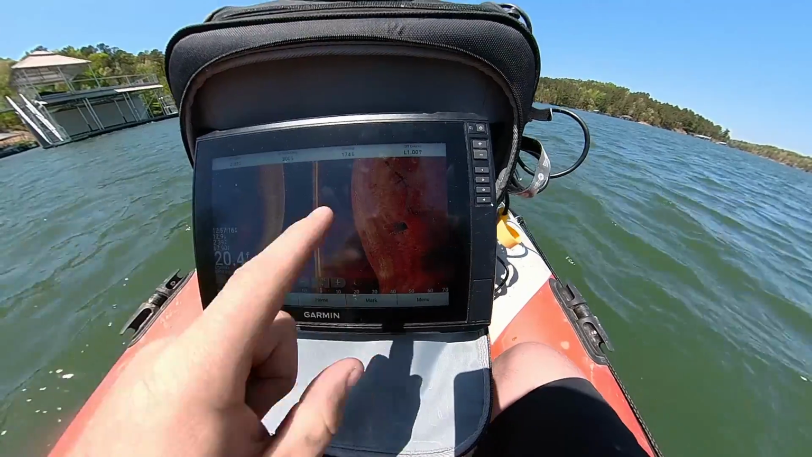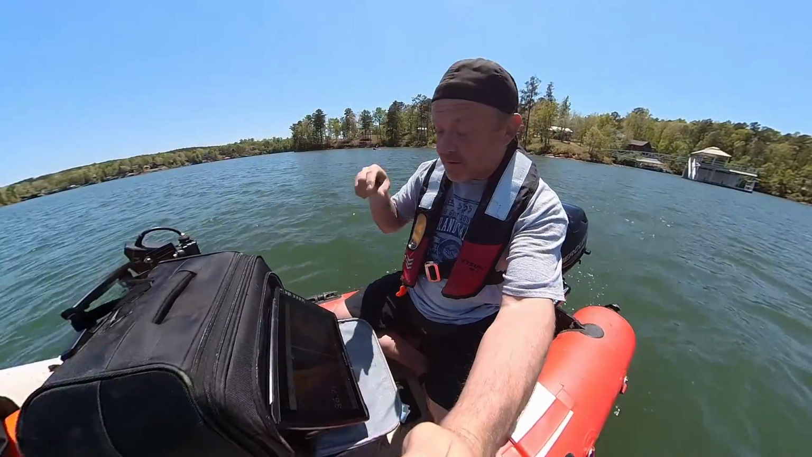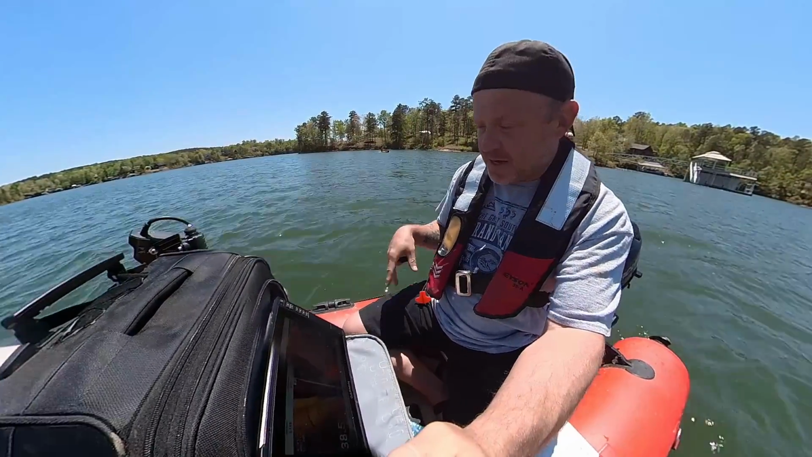You know, I got a feeling. I think that's what that is. Let's go over it a few more times. I went over this target a few times and I finally got a good enough sonar shot where I'm pretty confident it's a pickup. Check it out.